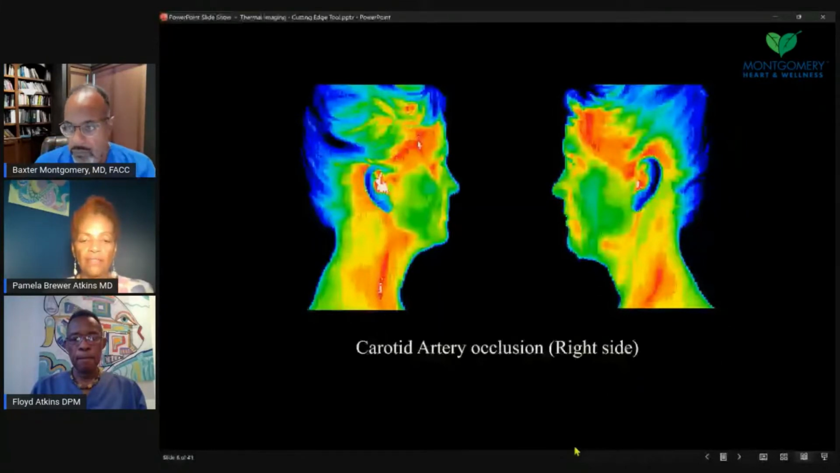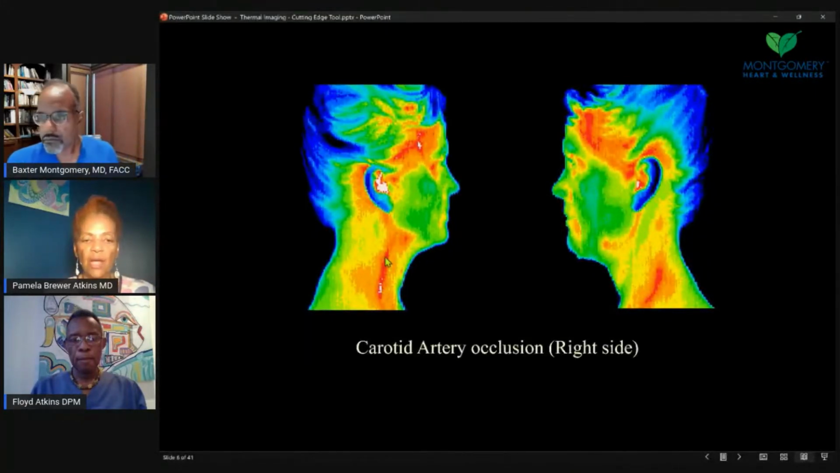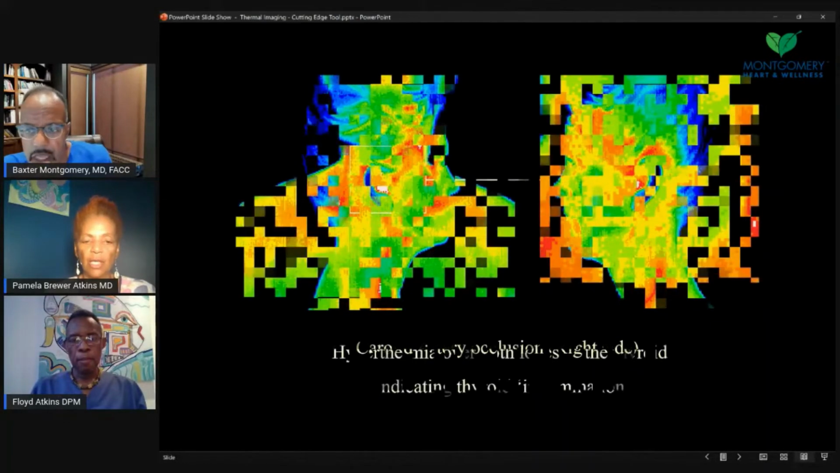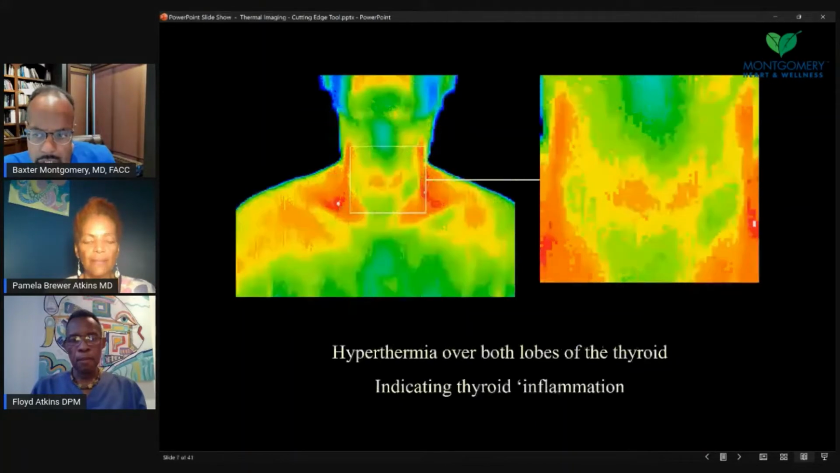So, we have two sides of our body. So if we see one side of the body warmer than the other, in the carotid areas, this is more suspicious of some inflammatory change. It may not be occlusion, but inflammatory changes, because many times thermography patterns are found earlier than if there's occlusion or blockage. And go ahead.